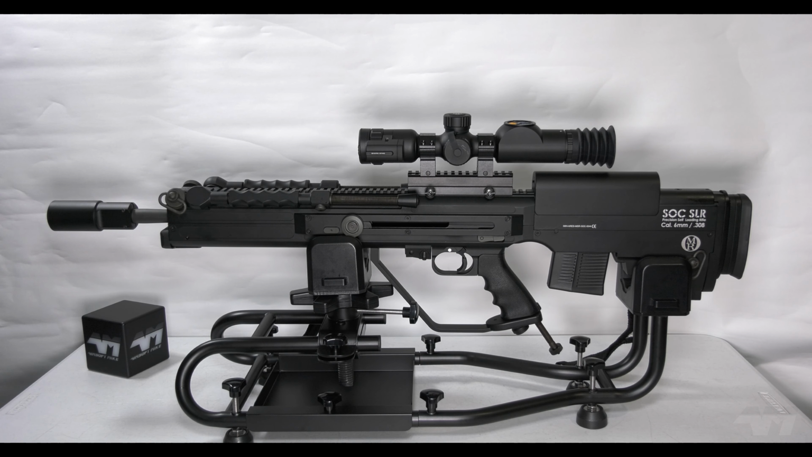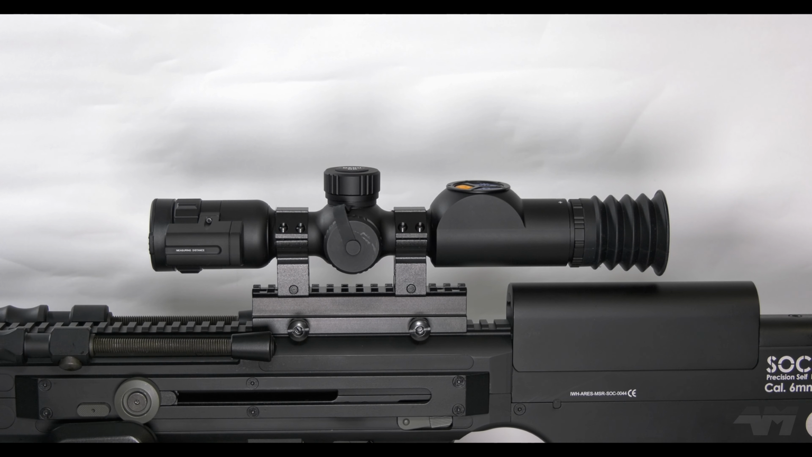So there you go, people. This is the GOYOJO GRS225RF thermal optics with LRF, which is your laser range finder. I tell you what, I'm not gonna lie, GOYOJO didn't give me a script. They didn't ask me to say nice things about this and to push it. Nope. They literally got in contact with me out of the blue. They said, can we send you one of these? See what you think? And here it is. And I absolutely love it.